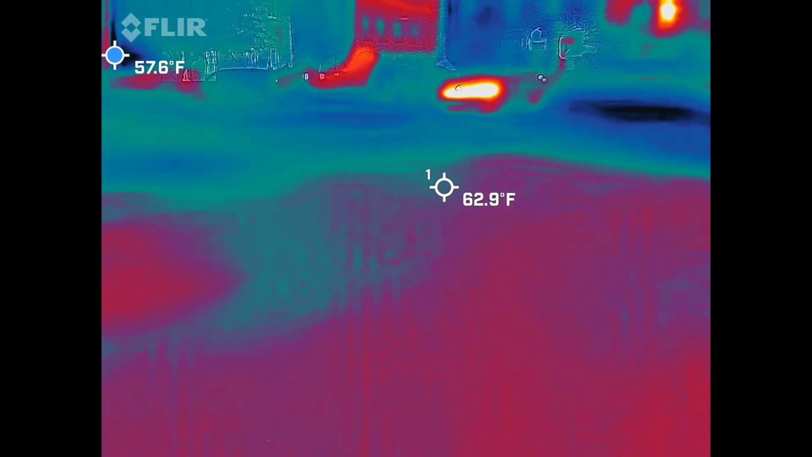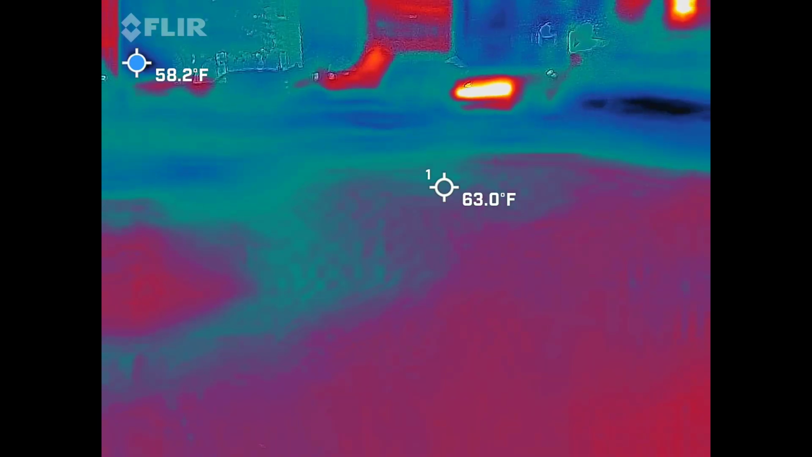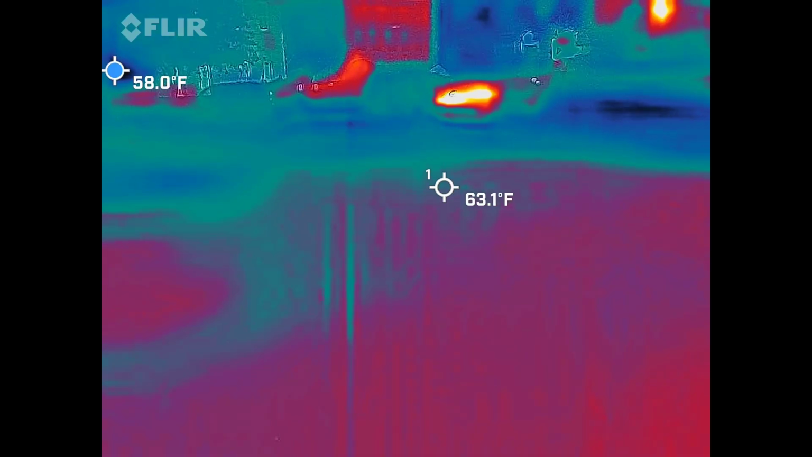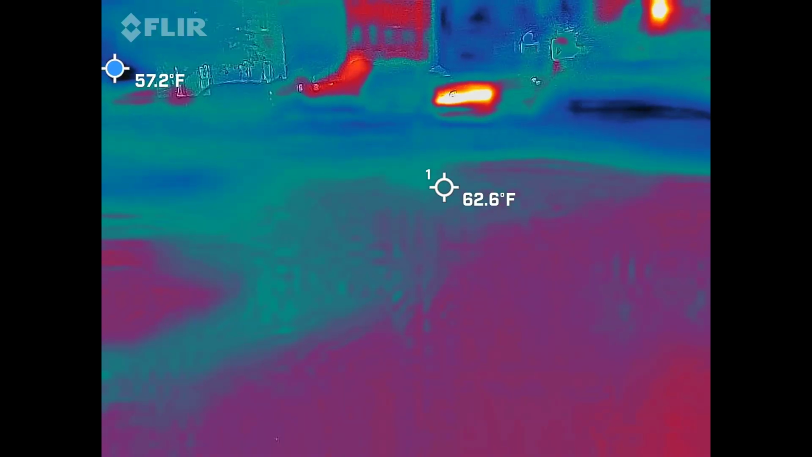There you go. Now it's pulsing again. It's still weird. Just that right hand side of it is what's pulsing. Mm-hmm. And you got some lines going on in there. What's that mean?